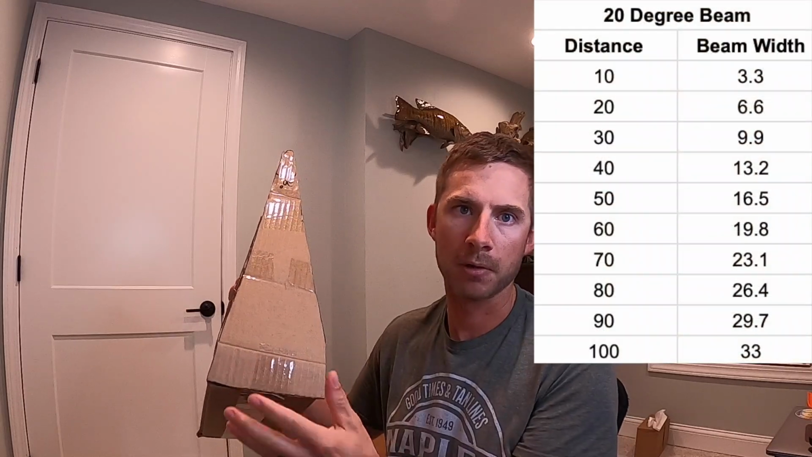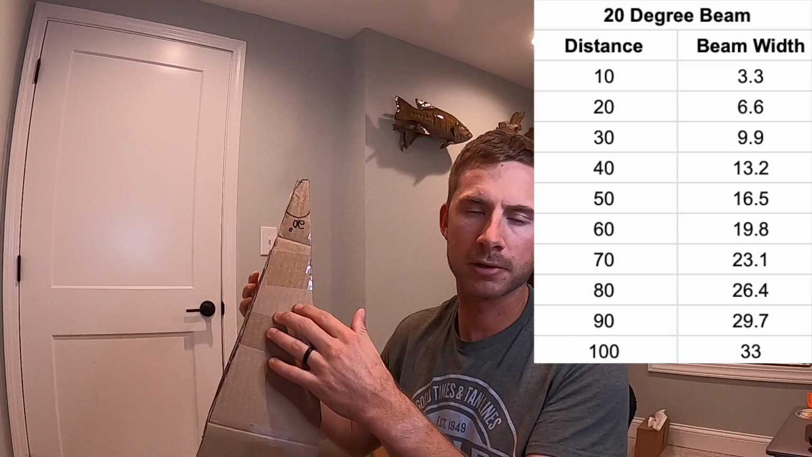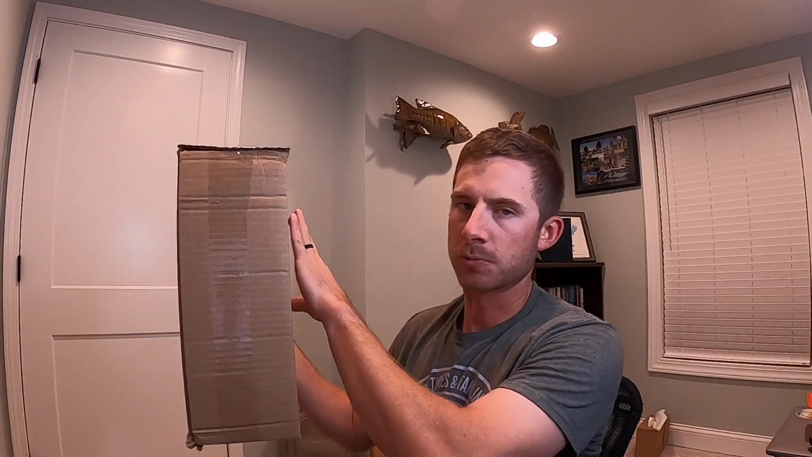So with a 20-degree angle, your width is about a third of the distance away from you. So at 100 feet, you're at around 33 feet wide. At 50 feet, you're going to be around 18 feet or so, somewhere within that realm. And at 10 feet, it's only going to be 3 feet wide or so. So that can help you understand how wide of an area you're seeing. But you're also seeing the entire water column. You're seeing everything that's encompassed within this, what would be a 3D shape.